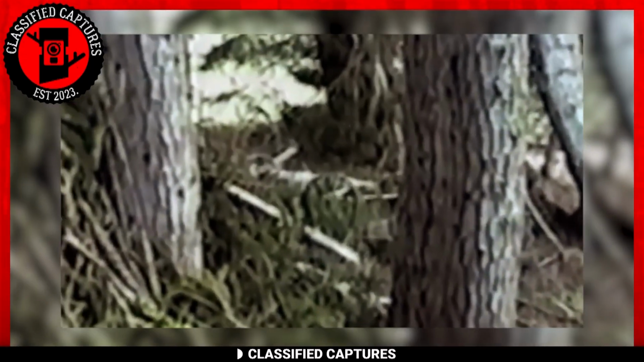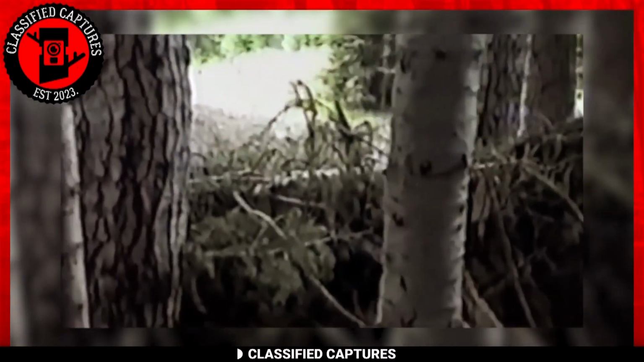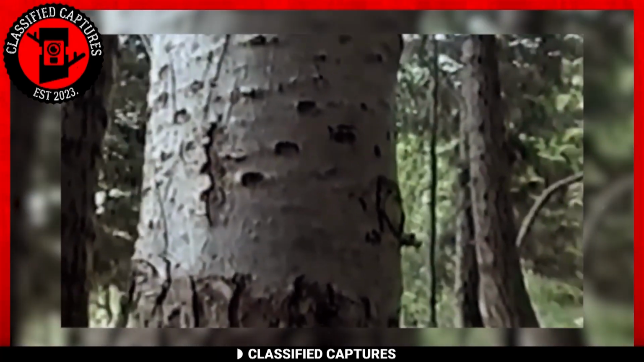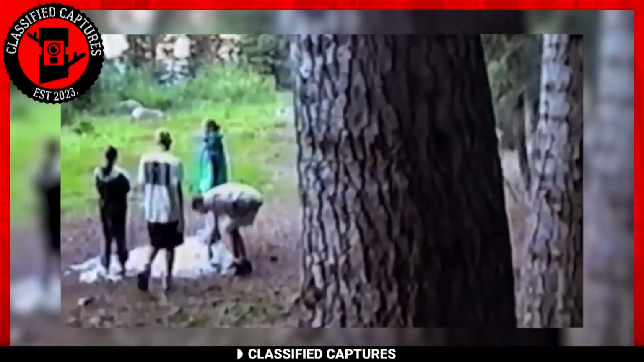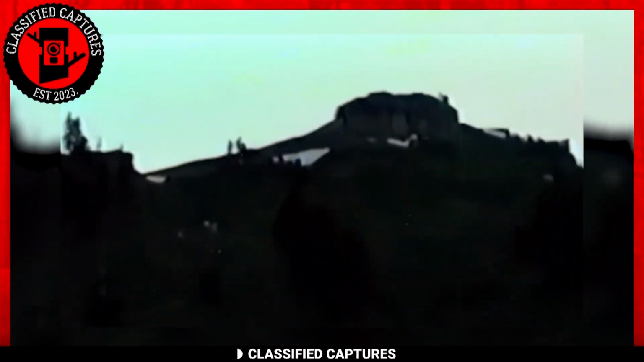As they journeyed through the wilderness, they happened upon a trail that led them to a part of the woods that seemed to carry an air of mystery. Why, you might ask? Well, it was there, high upon a mountain nearby, that they spotted a figure making its way downhill.